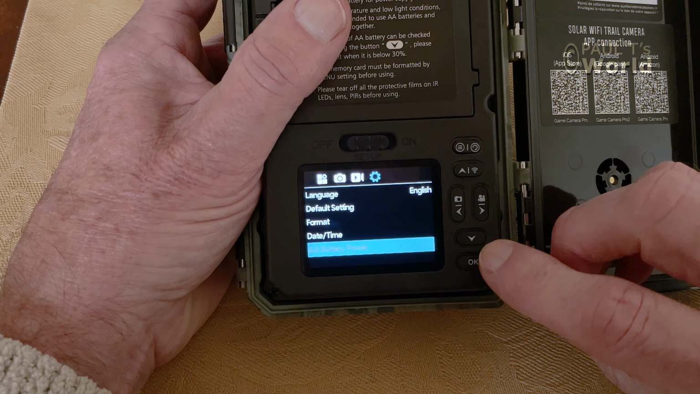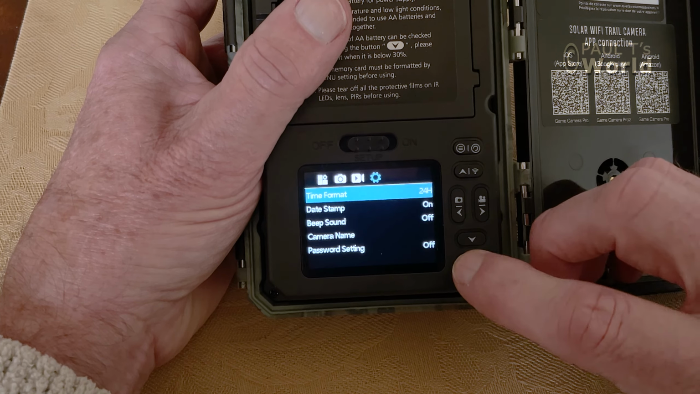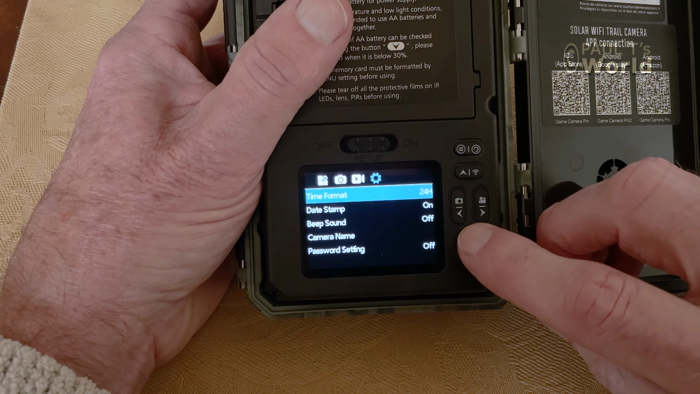AA battery power. If you put in 4 AA batteries, then it will show you how the power is going with those batteries. Now hopefully they won't be used at all because the internal battery will be powering the camera and the solar panel will be charging up the internal battery. Time format. Choose whether you like 24-hour or 12-hour.